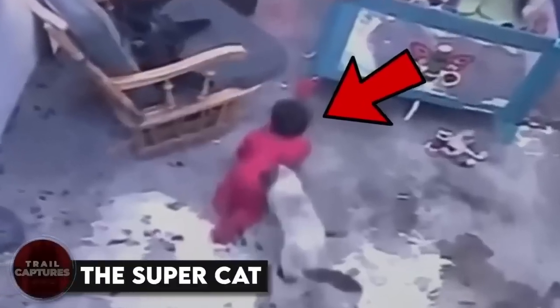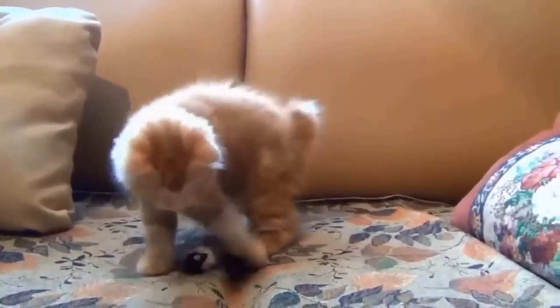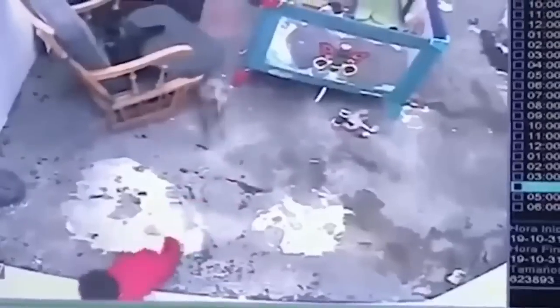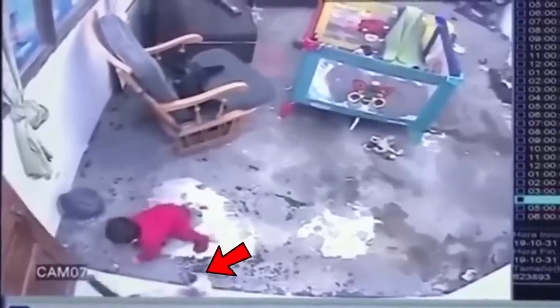The super cat. You might think of cats as grumpy creatures, but don't let that fool you. They actually care about us as much as we care about them. Just check out this clip where a cat saves a toddler's life. The baby was headed straight for the stairs, but the cat sprang into action and rushed over to prevent a nasty fall. What a brave kitty. And to make sure the baby stayed safe, the cat even sat guard at the bottom of the stairs to keep the little one from trying again. How sweet is that?